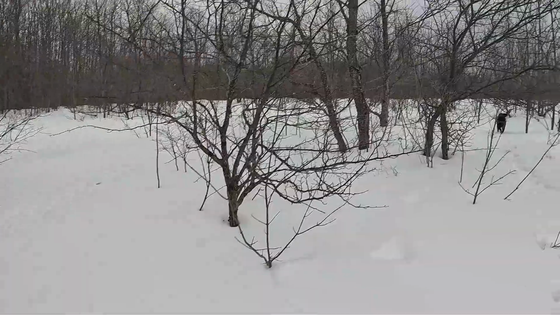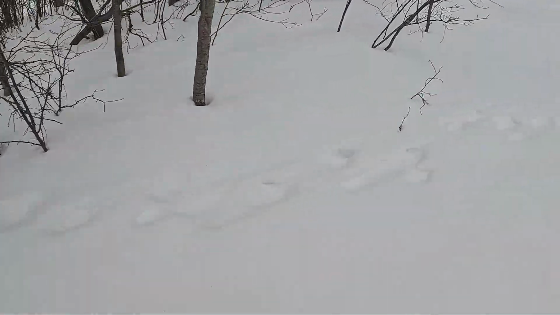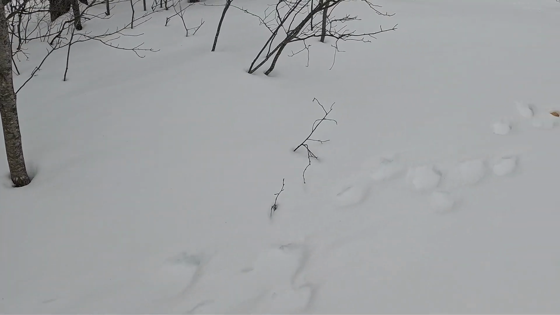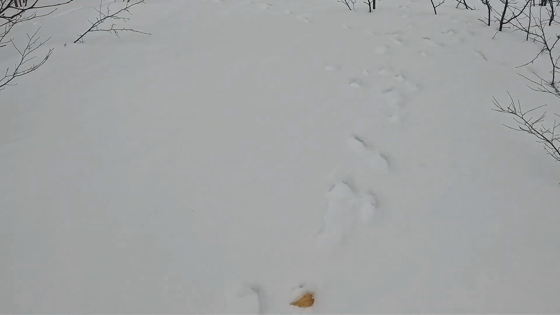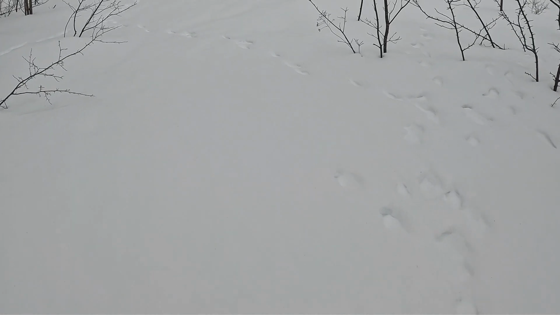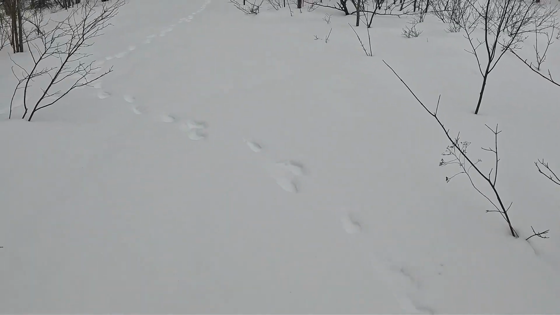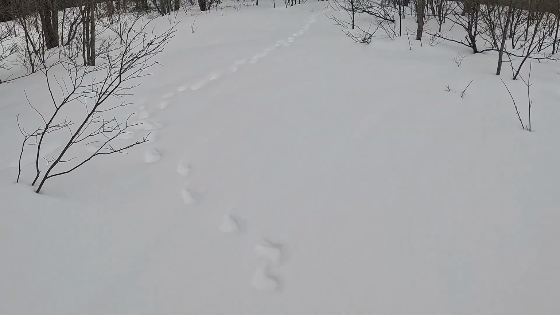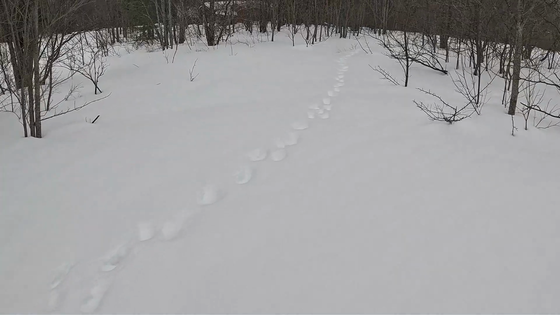Now, we have some more tracks coming up here. A bit more muddled, a bit smaller. I am no expert tracker whatsoever.